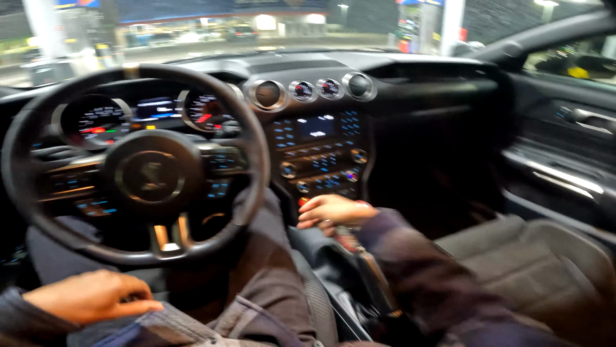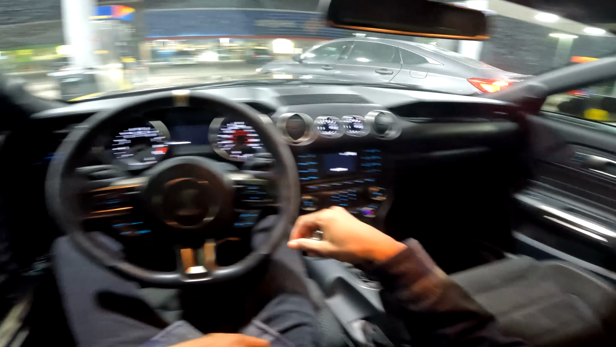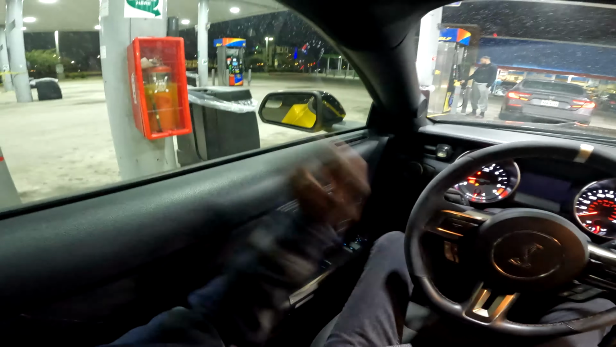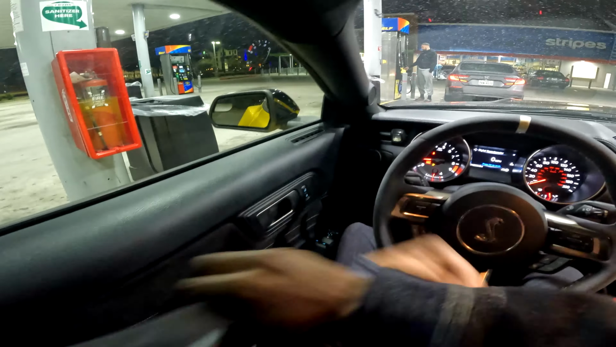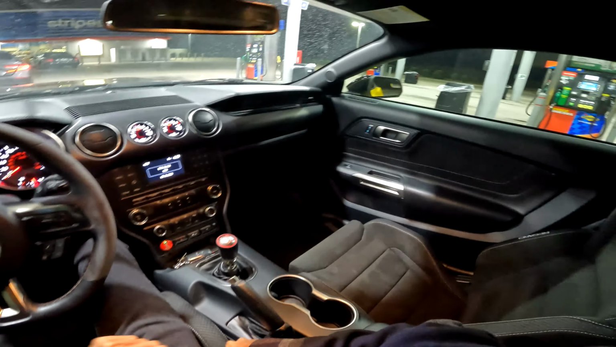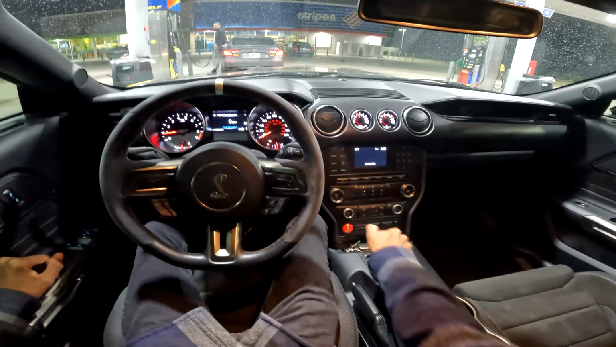A few moments later. All right, we good to go. I think the rain is starting to come down a little bit harder now, so we are for real gonna have to be extra careful.